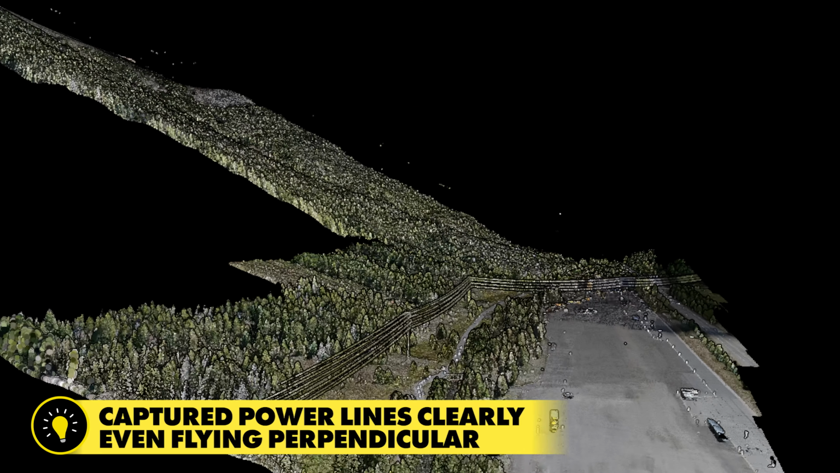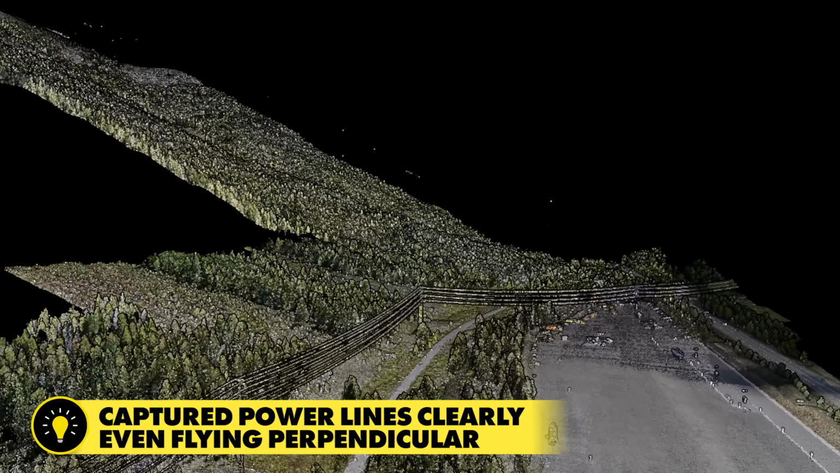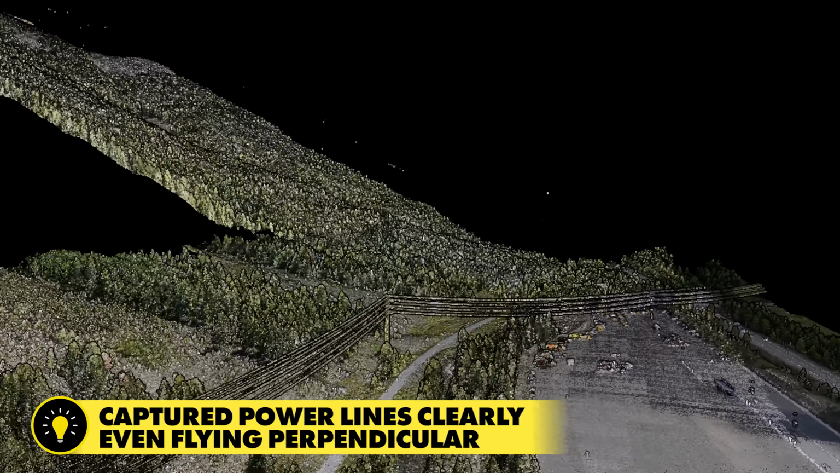So there's segments that are captured and then the rest of it is a blank. And so when we do need to capture above ground utilities, we have to fly a separate mission plan parallel to the power lines. But with the ROCK Ultra, we were flying perpendicular and it still captured excellent power lines. Awesome. Love to hear that.